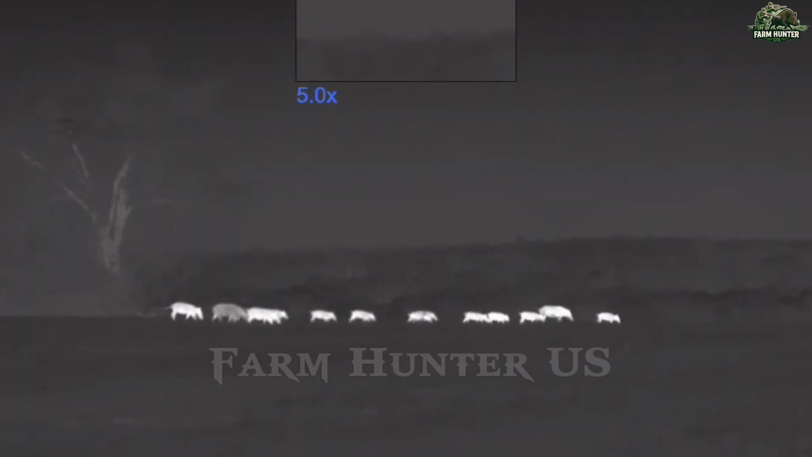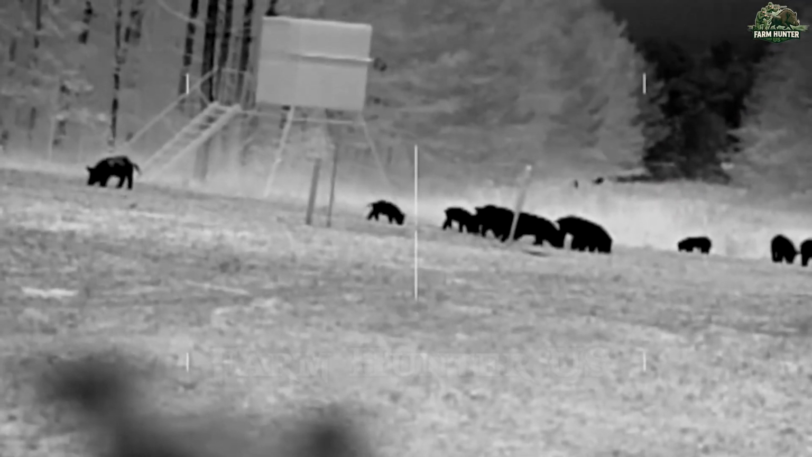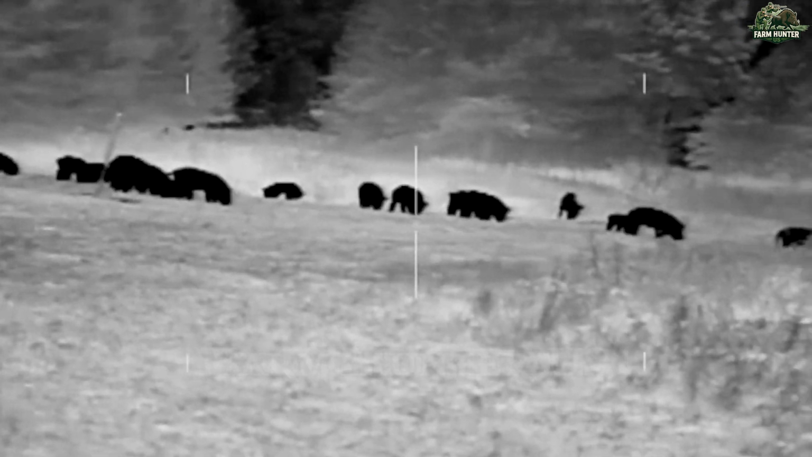Finally, from the edge of the forest, we spotted a larger herd grazing in the distance. I crouched behind a low bush and watched. At the first crack of gunfire from our team, instinct took over. They bolted in every direction.